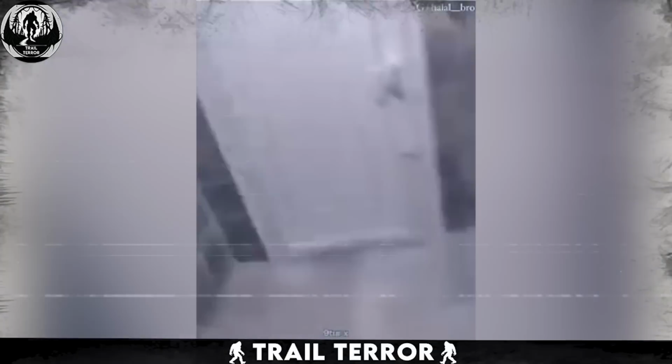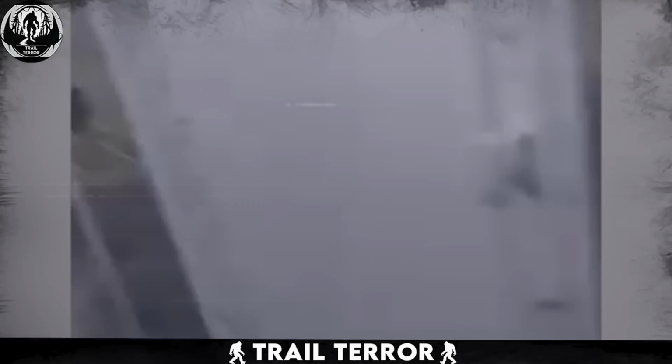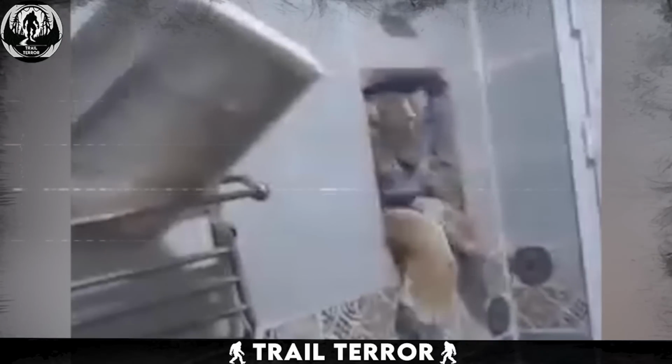For reasons unknown, the tiger seems to be trying to squeeze its way into the bathroom, but is held back by the narrow opening. For the guy holding the camera, this had to be a heart-pounding moment, because at that point, all he could do was hope the tiger didn't somehow squeeze through and join him during his most vulnerable moment.